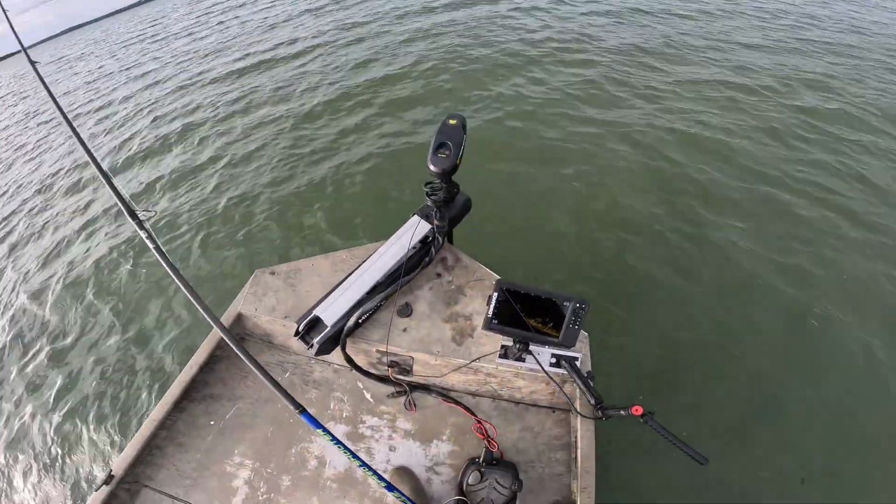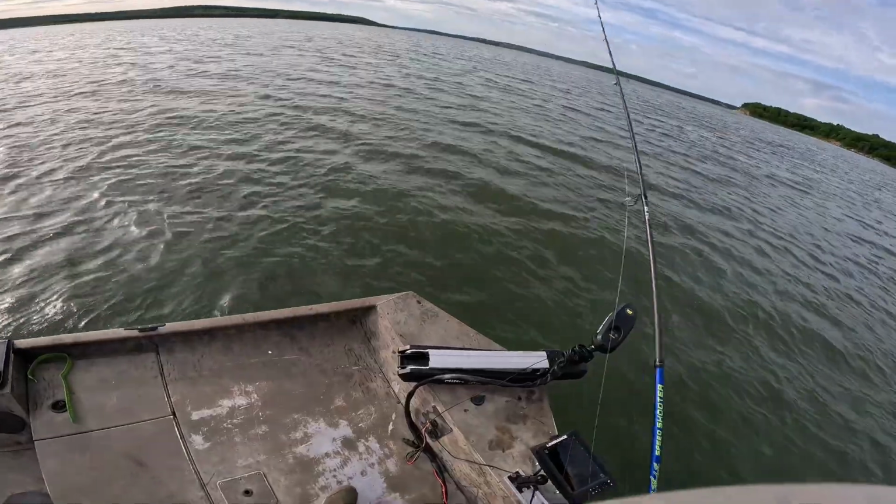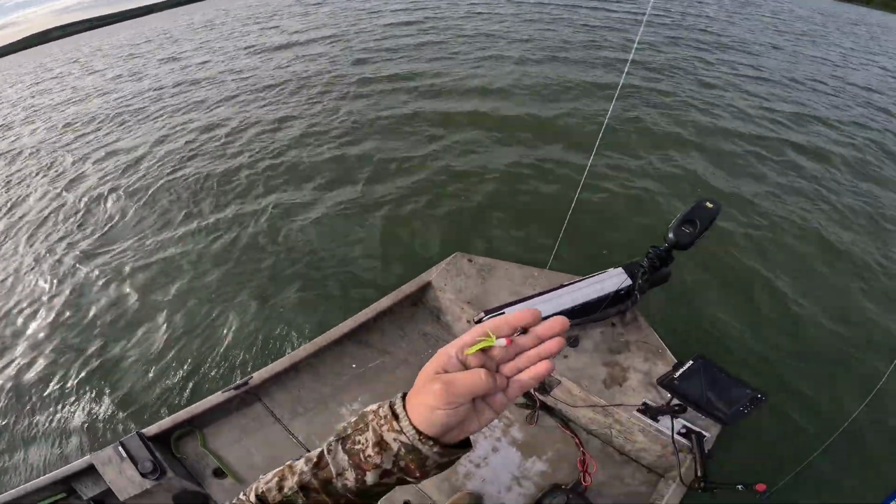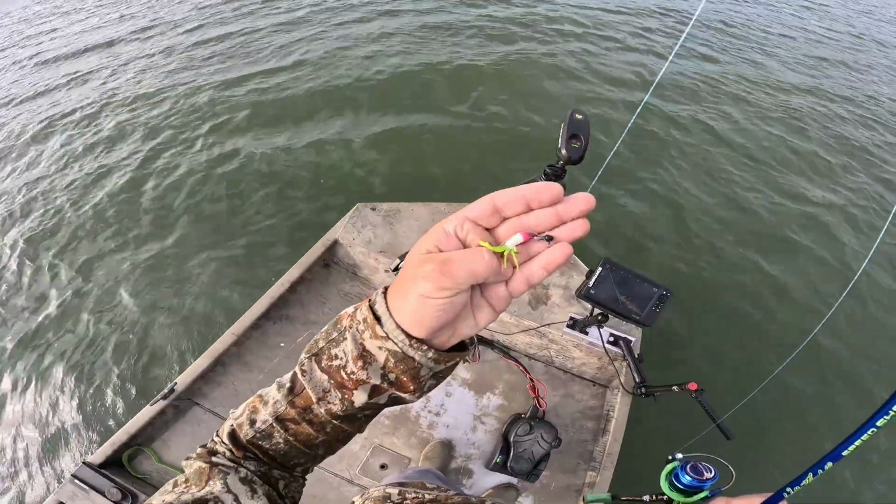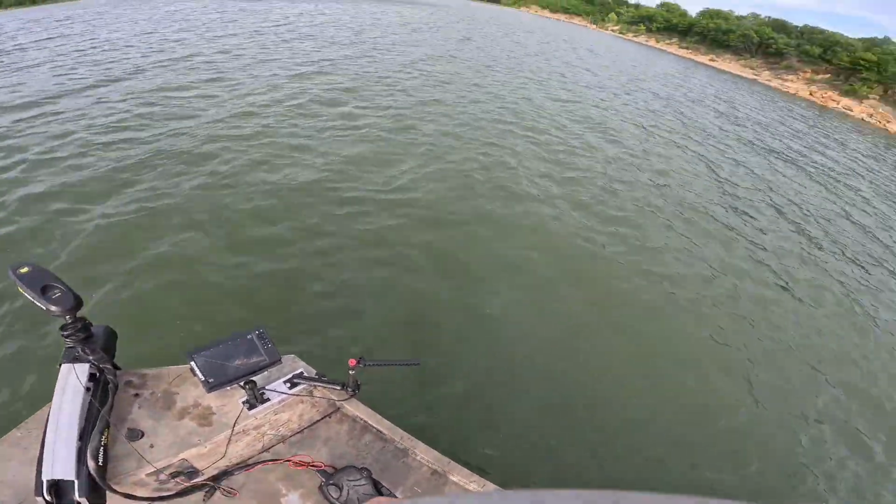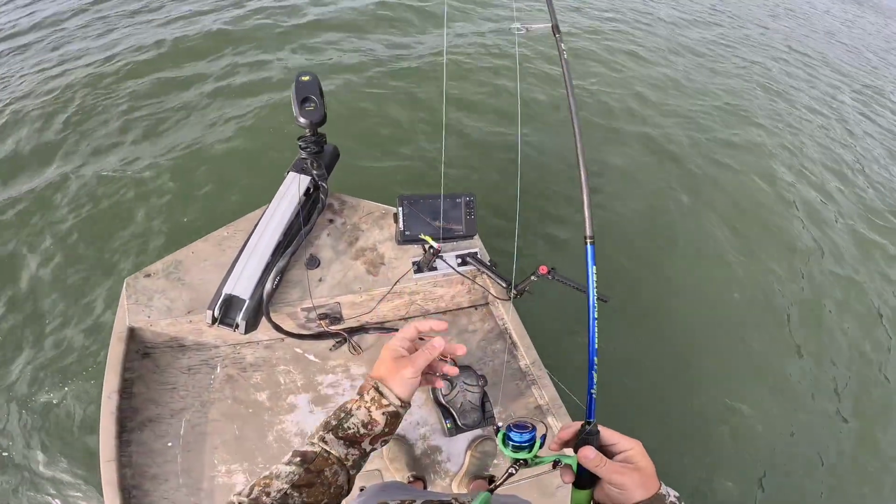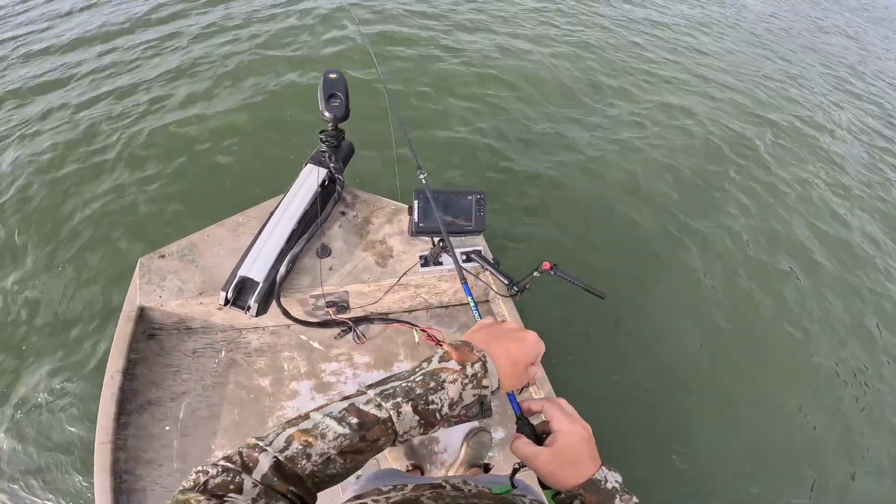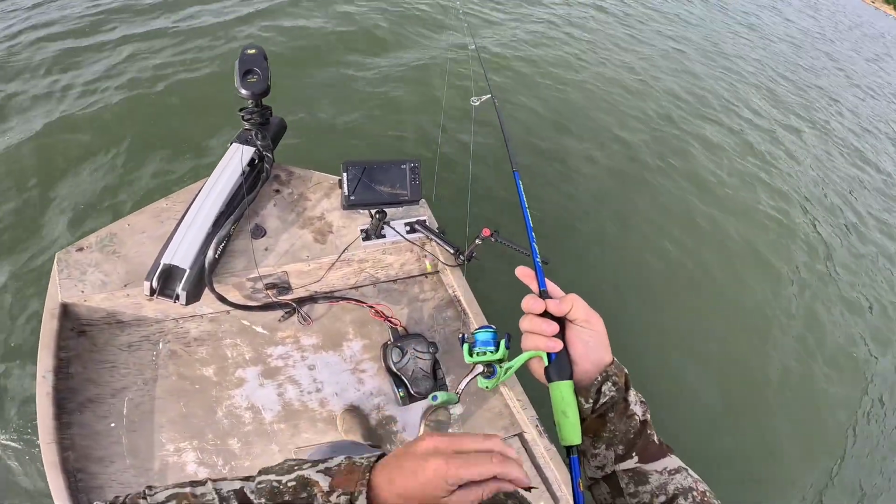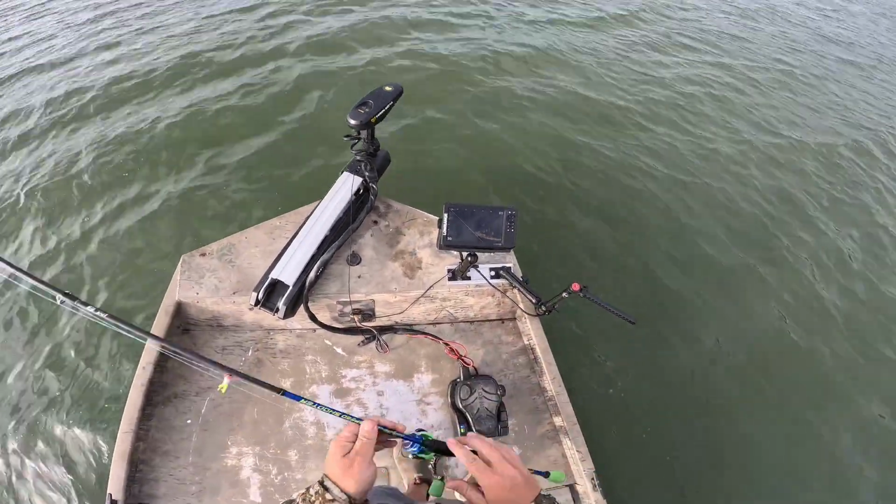The wind's killing me. Dang it. They're just tail grabbing every time. So, I mean, it is what it is. So it's that time of year. And those may be perch actually sitting down there on that. Kind of feels like a kind of bite. Not a typical crappie thump.